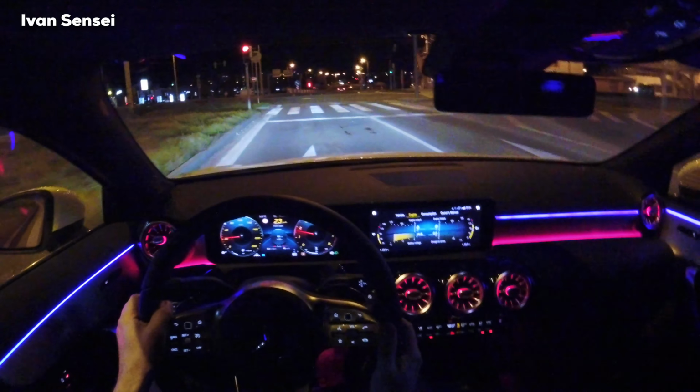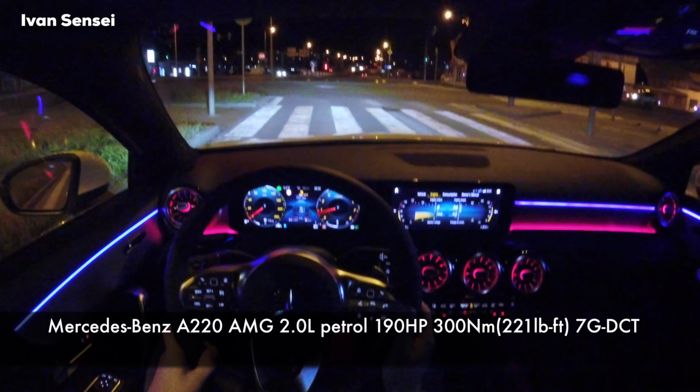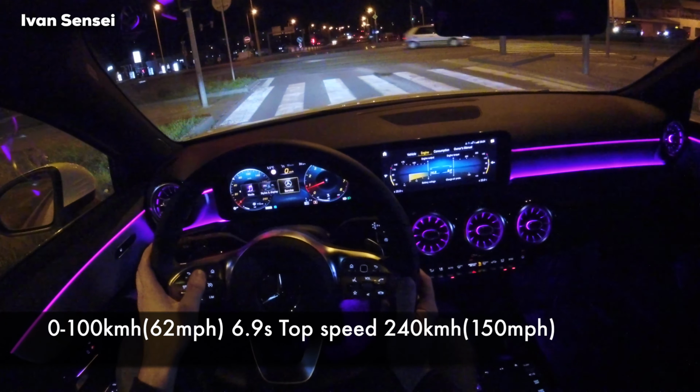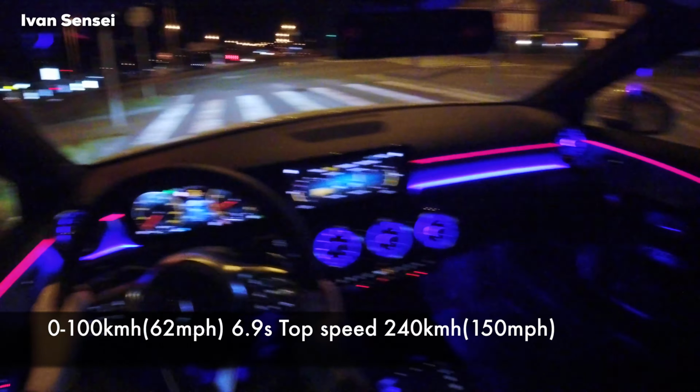So really this car is surprisingly dynamic, because many people don't expect the A220 to be dynamic. They don't expect this, but I can tell you it is dynamic.